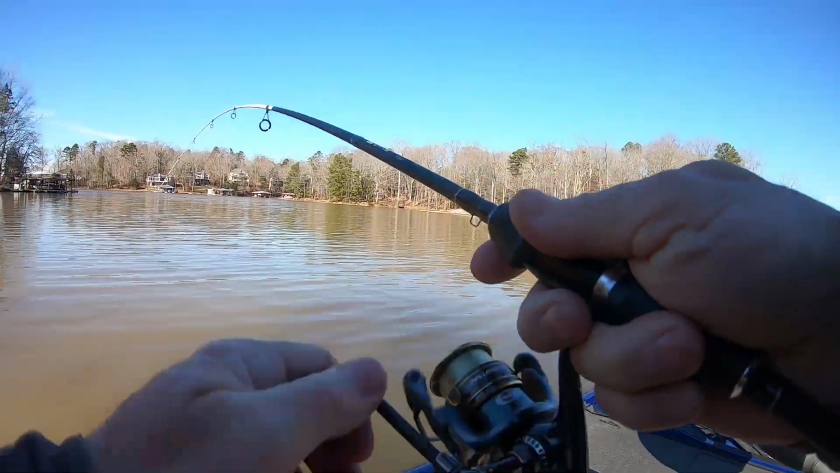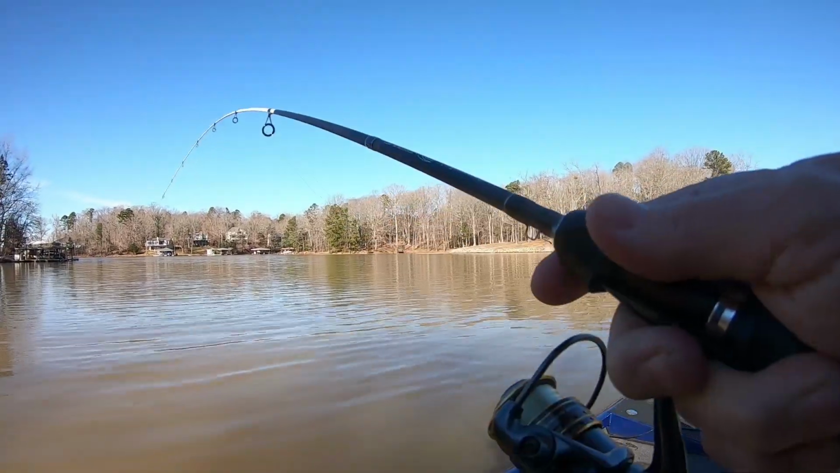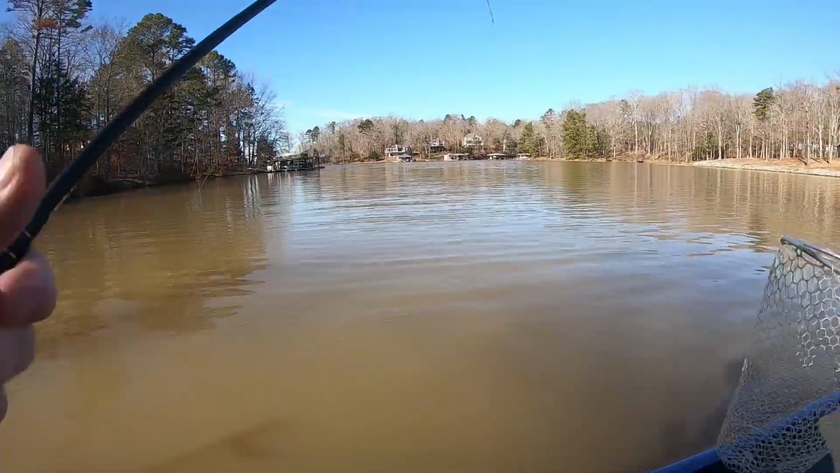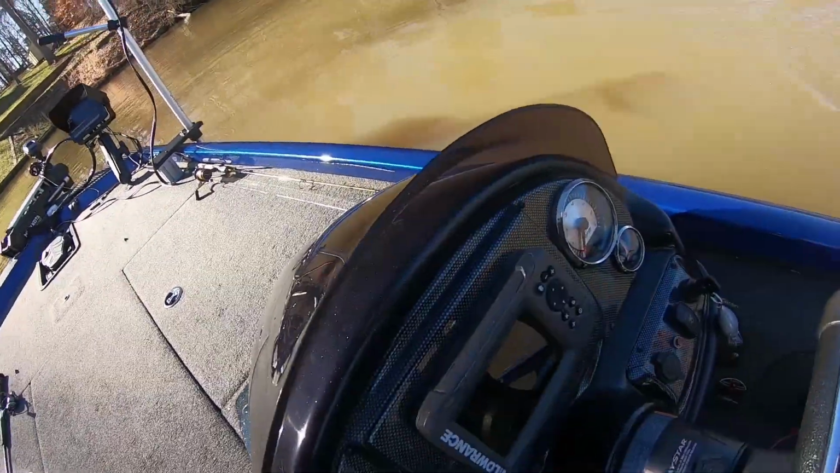Oh, guys, I think this one's a crappie. I done moved to another spot, fooling around and ate my lunch and just watching the depth finder. I thought, ain't no crappie in this cove. And I just kept watching, and I've been kicking around here and I found this one. That's what you got to do to find these big crappie in open water.